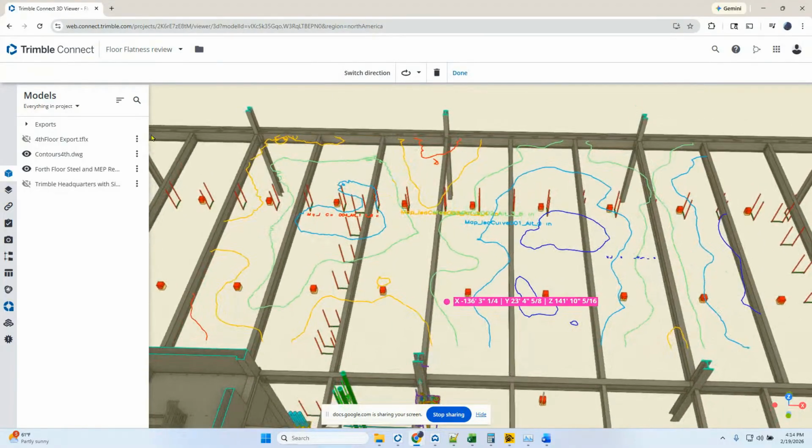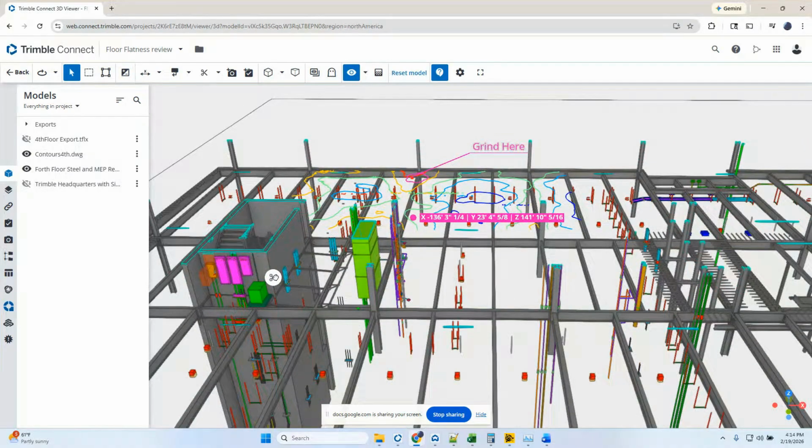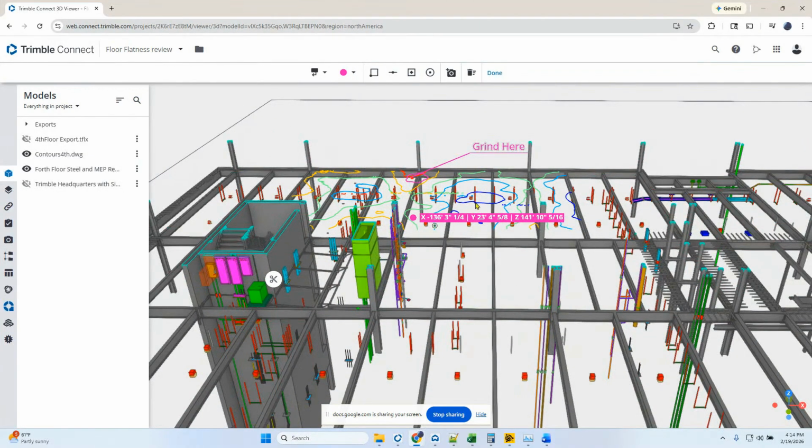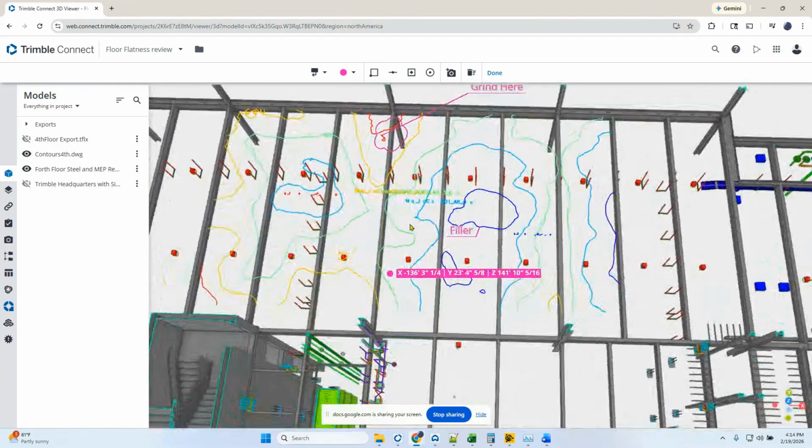So from here, I can come in here and actually tell the finishers with a cloud or even with a text markup. Grind here. Let me take this off a little bit and then put a text markup here for filler. I can't spell RDEC. So now I have that.